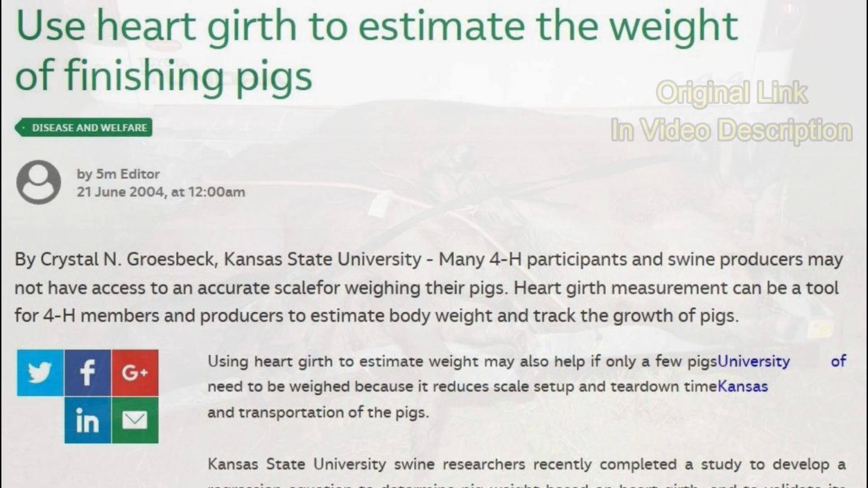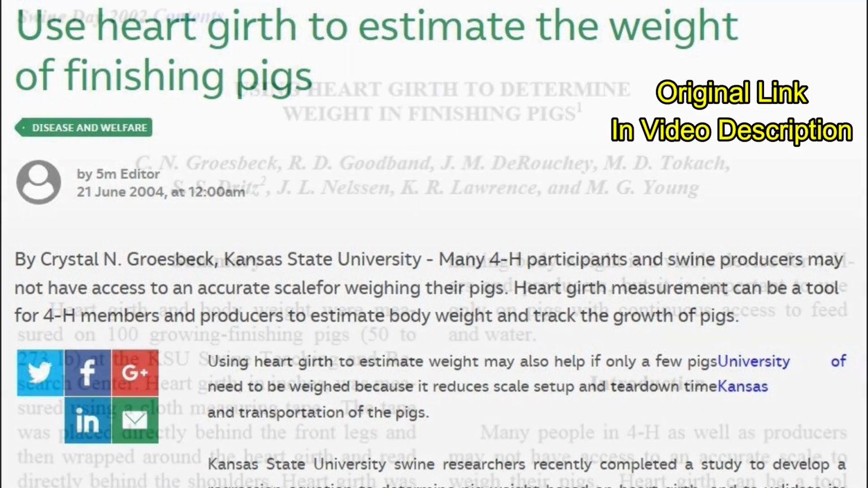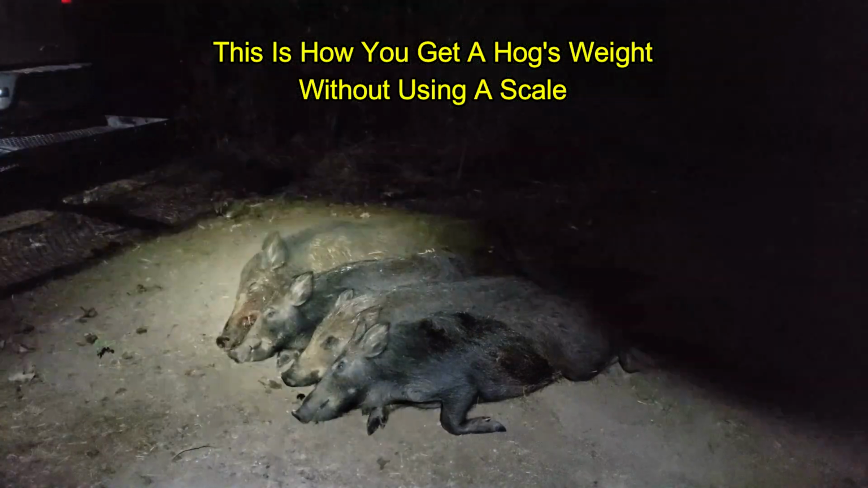Based upon the Heart Girth measurement, which I learned about first from this article from 2004, it was based upon a publication that appeared a couple years prior to that. I'll put citations for these in the video description.